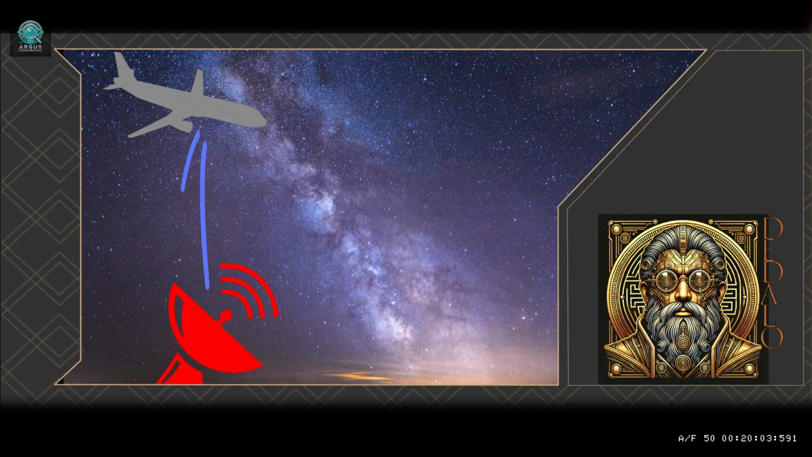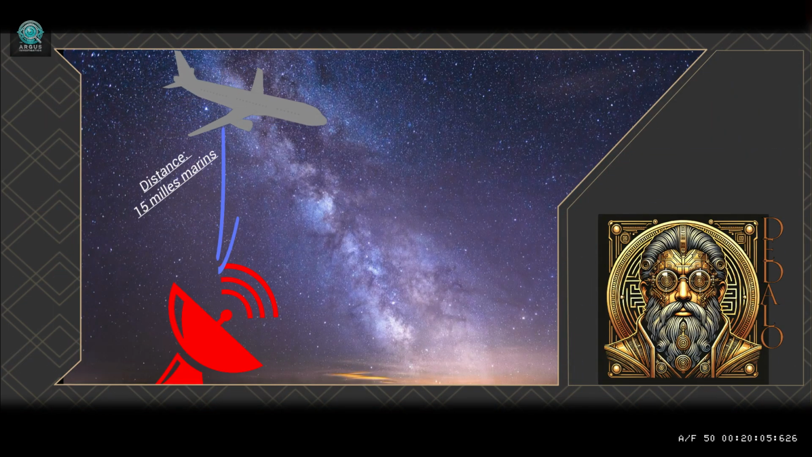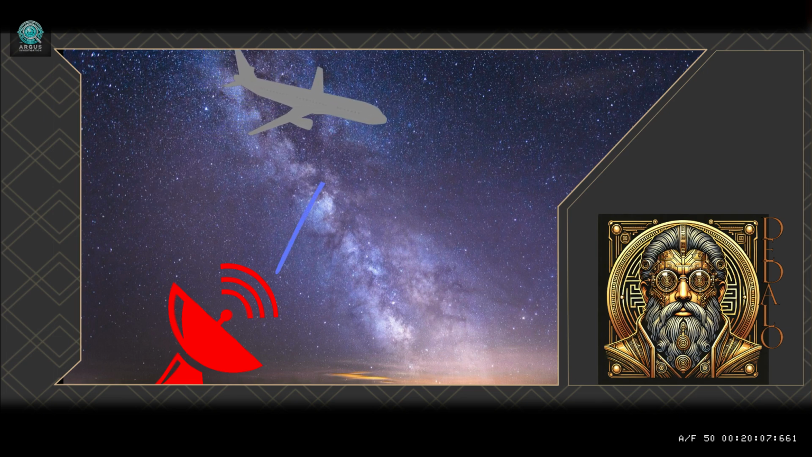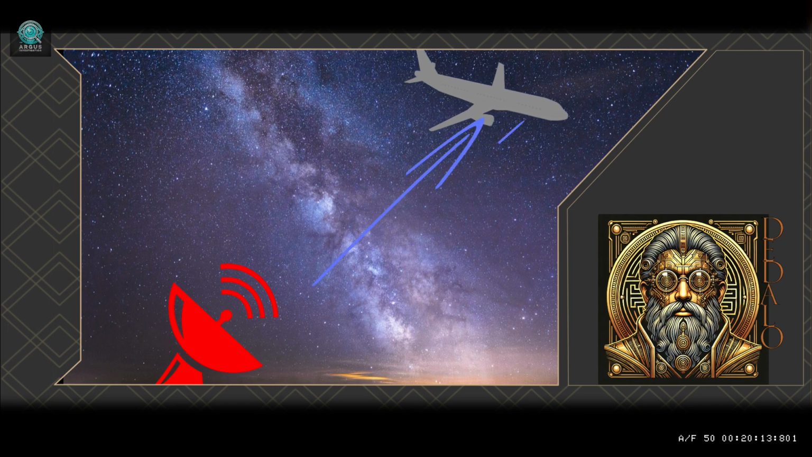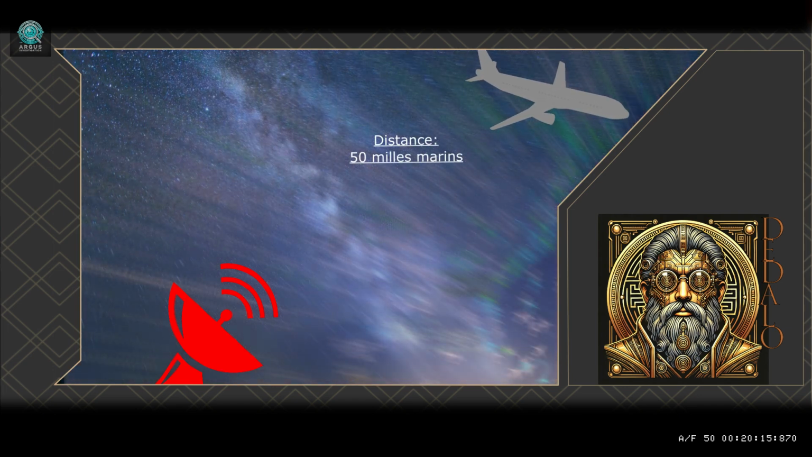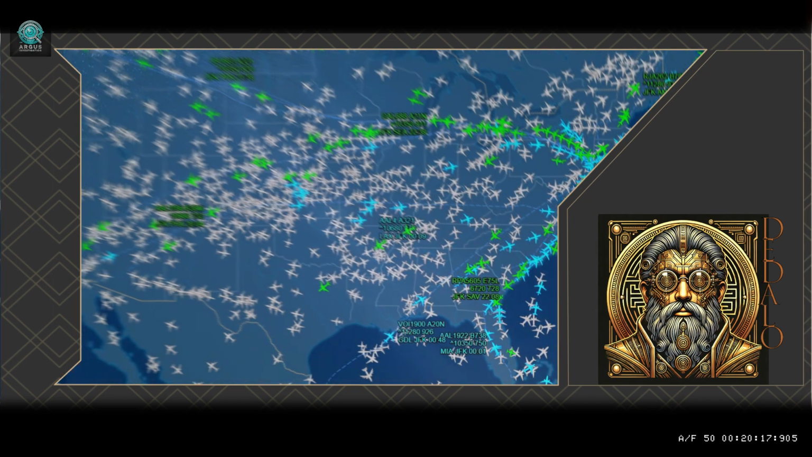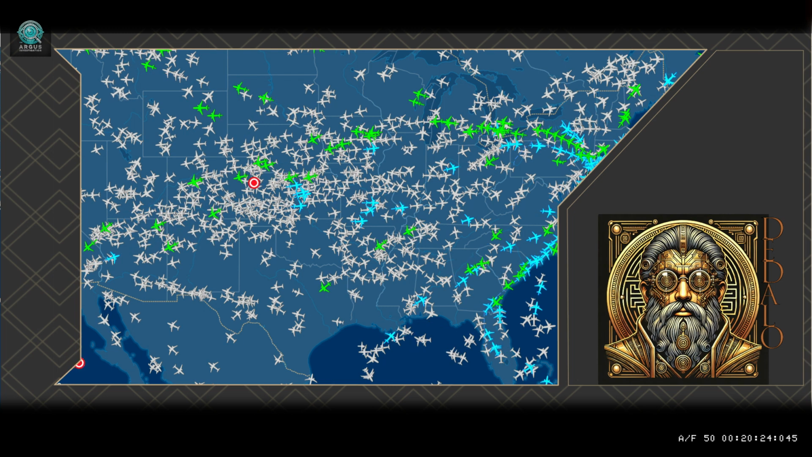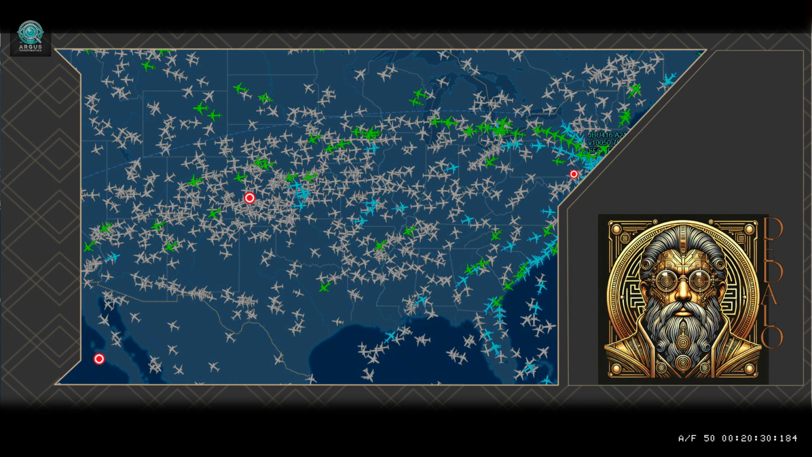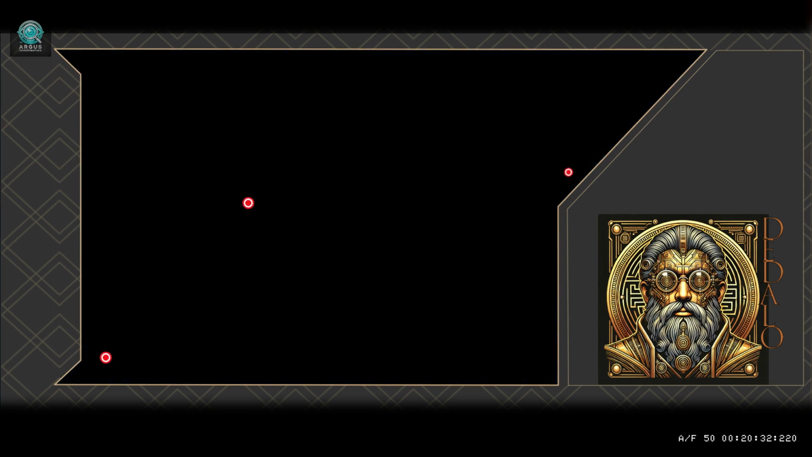Radar is a system that uses radio waves to locate objects. It works in a simple way. It emits a pulse and waits for the echo. The faster the echo returns, the closer the object is. Modern radar systems, like the SPY-1 on the USS Princeton, use directional beams and can track hundreds of targets in real time, even at distances over 100 kilometers. But detection is only half the job. Understanding what an object is, that's another story.